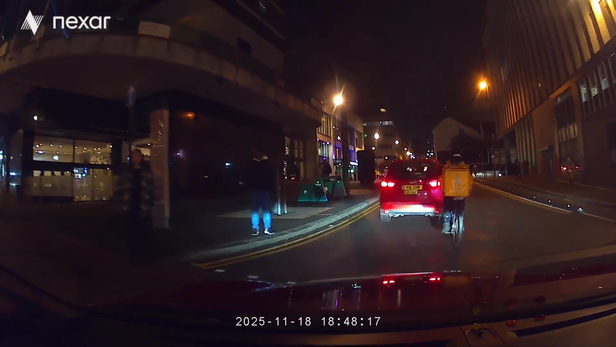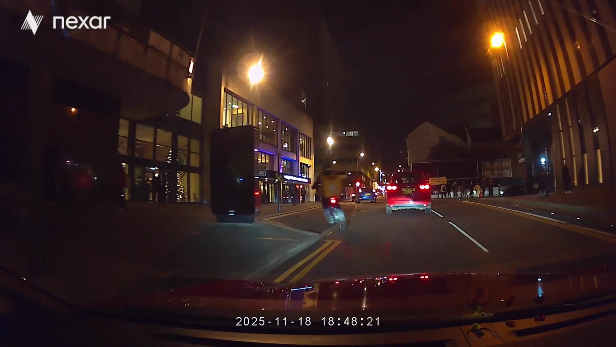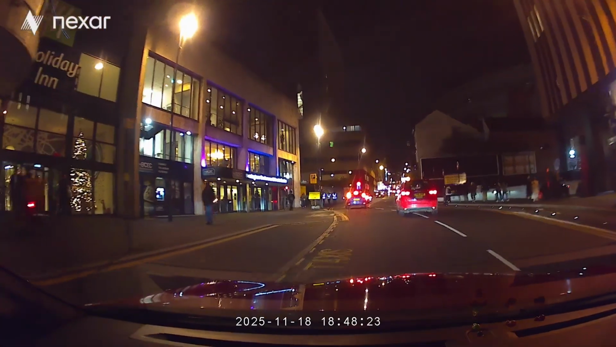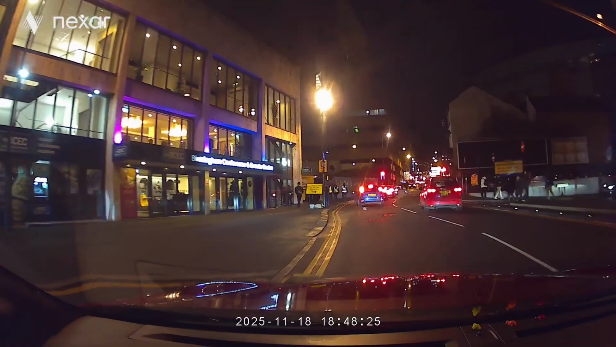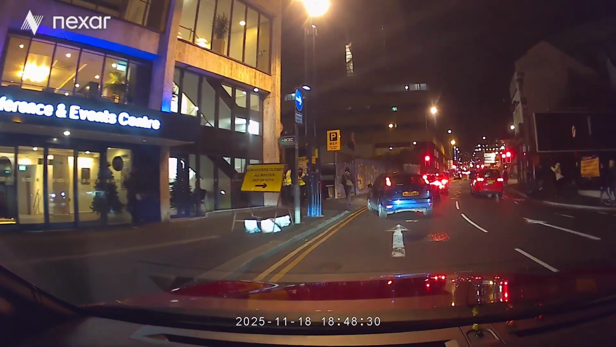So that was good, well done, nicely coordinated. Yeah, I had to bear in mind that cyclist as well. That's right. He could have suddenly stopped. Now see if there's any more signs. I can see some coming up. Good.